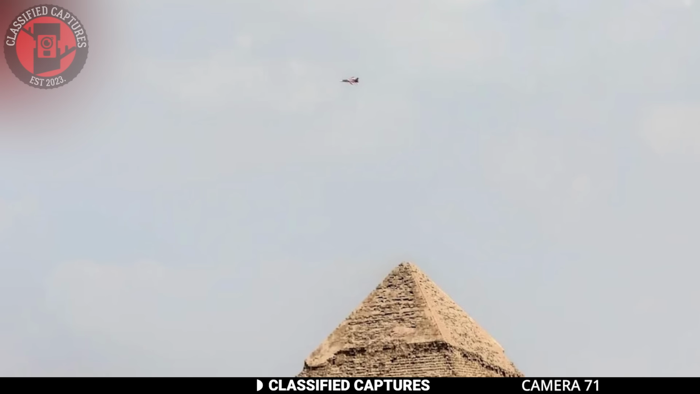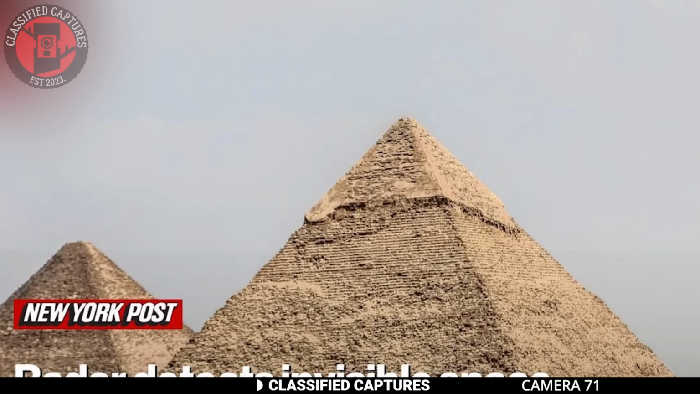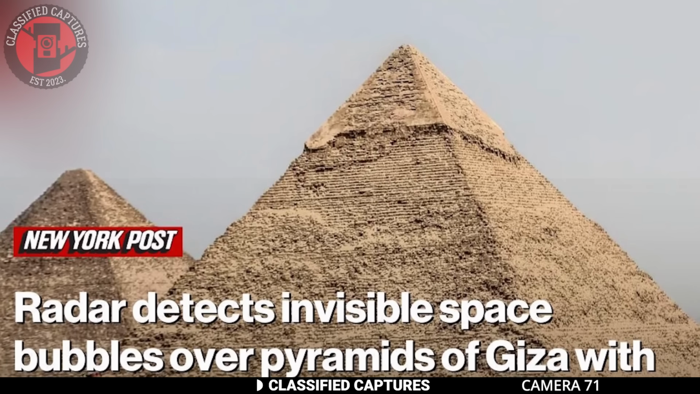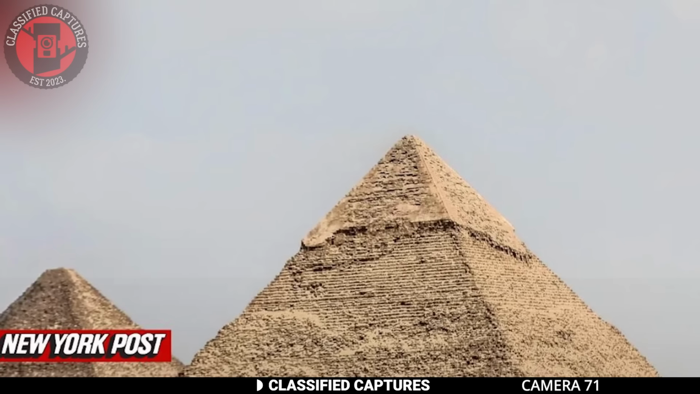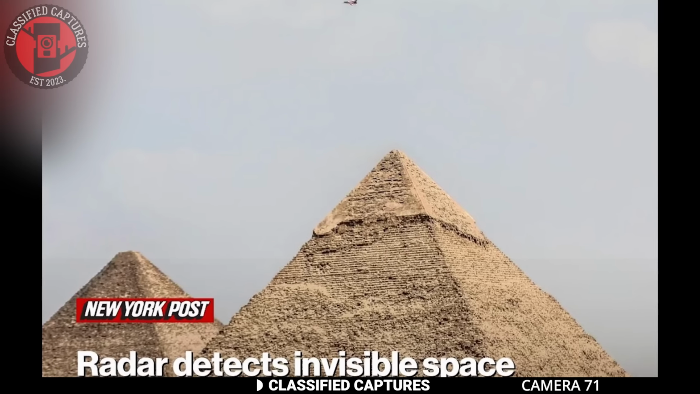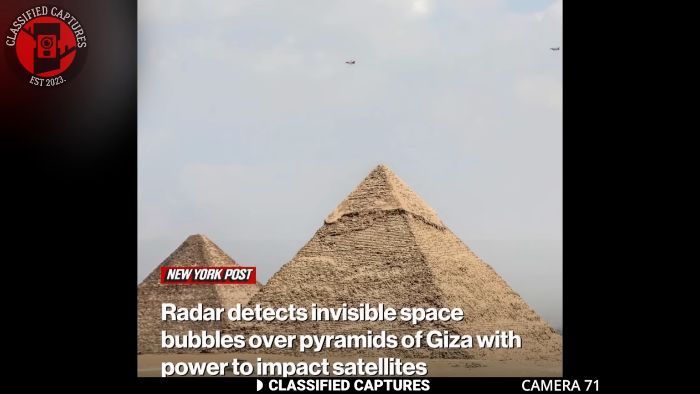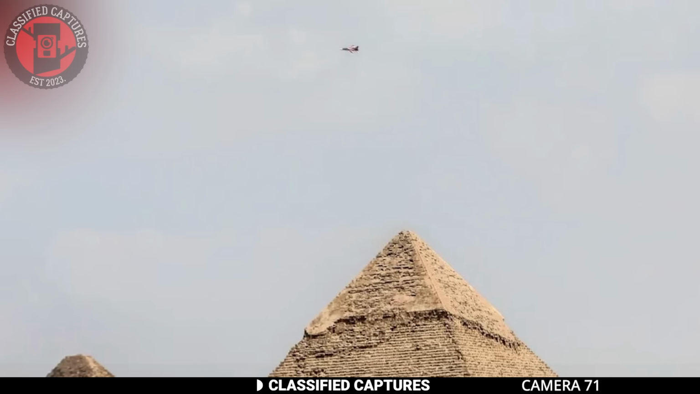In Egypt during Easter, scientists detected a fascinating phenomenon near the pyramids of Giza, a space bubble hovering above the ancient structures. These bubbles, known as equatorial plasma bubbles, or EPBs for short, are pockets of low-density plasma that occur in Earth's ionosphere, typically around the equator.